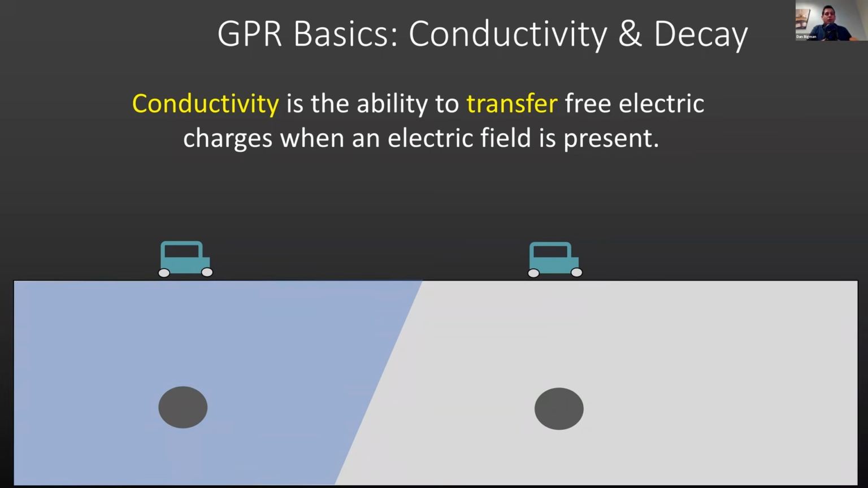But the greater the water content in the concrete, or the greater the moisture content in the concrete, the faster the GPR wave strength is going to deteriorate.